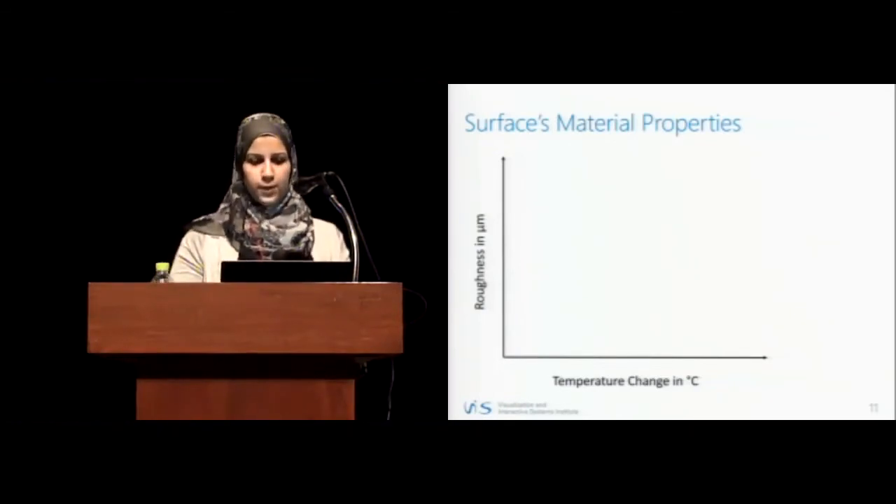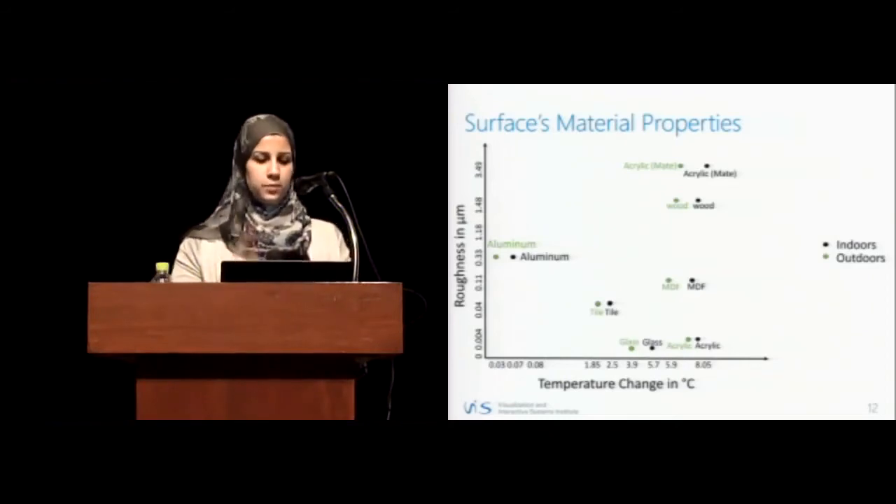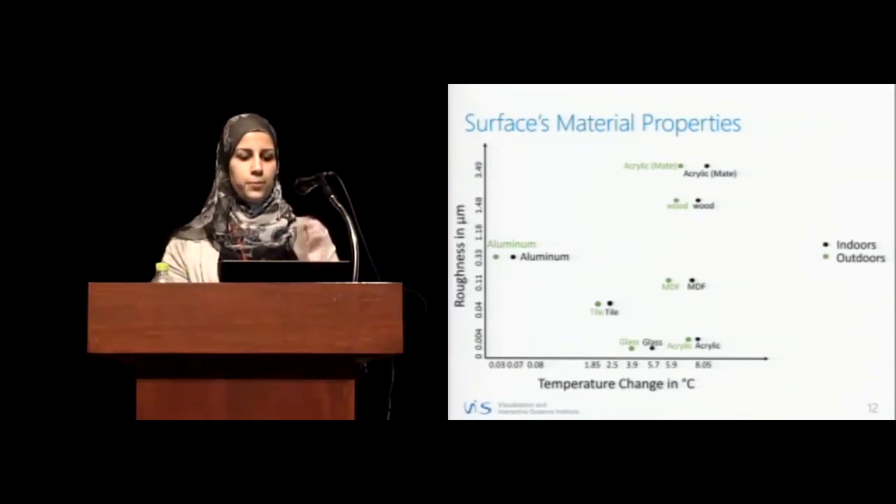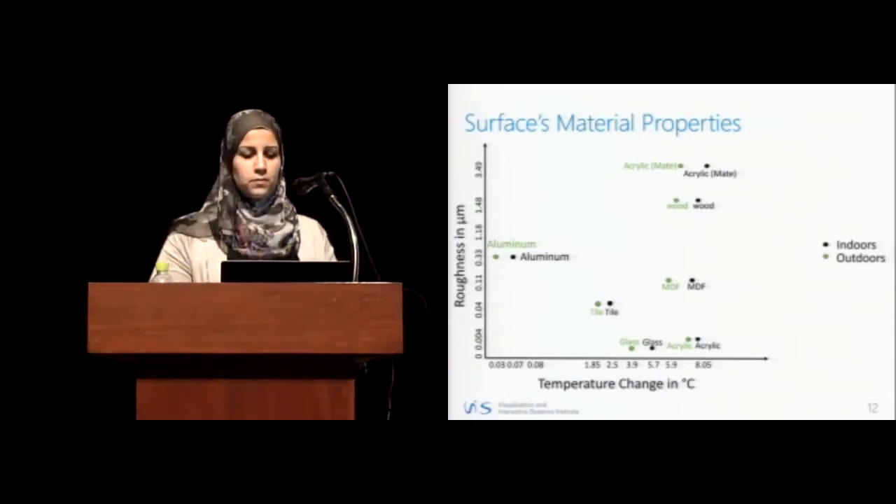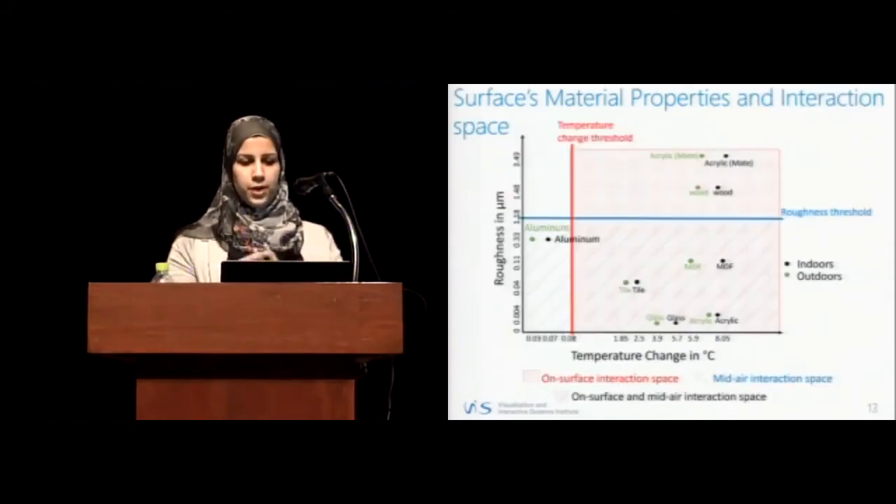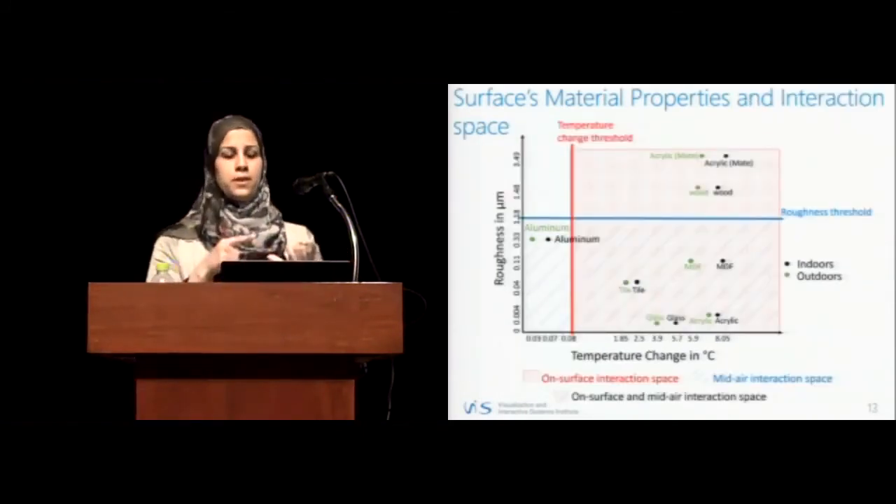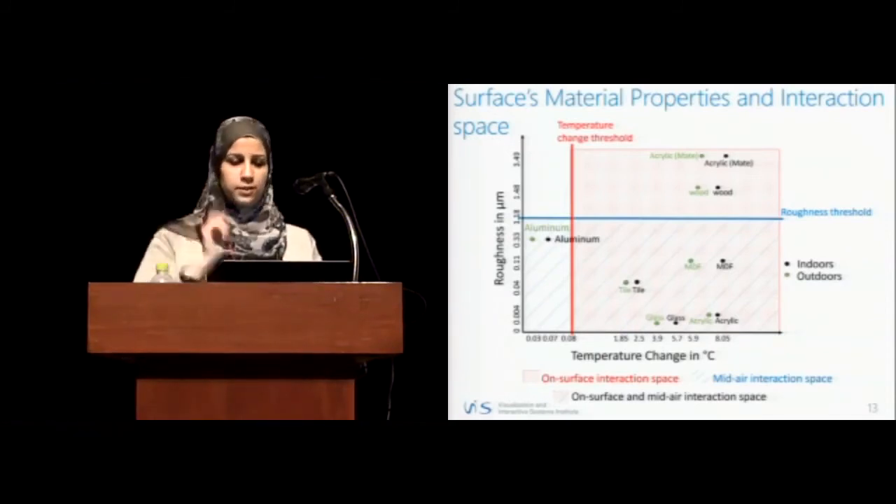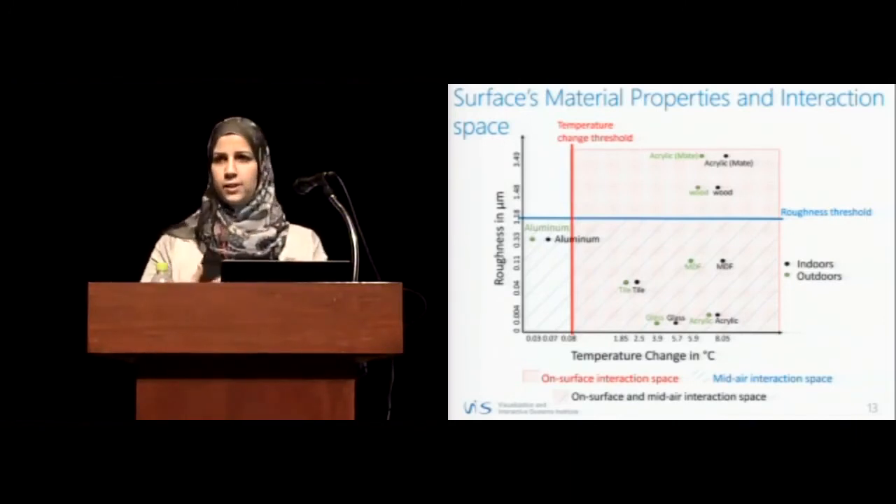And based on these 2 parameters, we computed it for different surfaces: glass, tile, aluminium, MDF, wood, acrylic, and we computed these 2 values for both indoors and outdoors environments. And based on the 2 thresholds I mentioned previously, the roughness threshold and the temperature change threshold, we derived a material space that defines the possible interaction space.